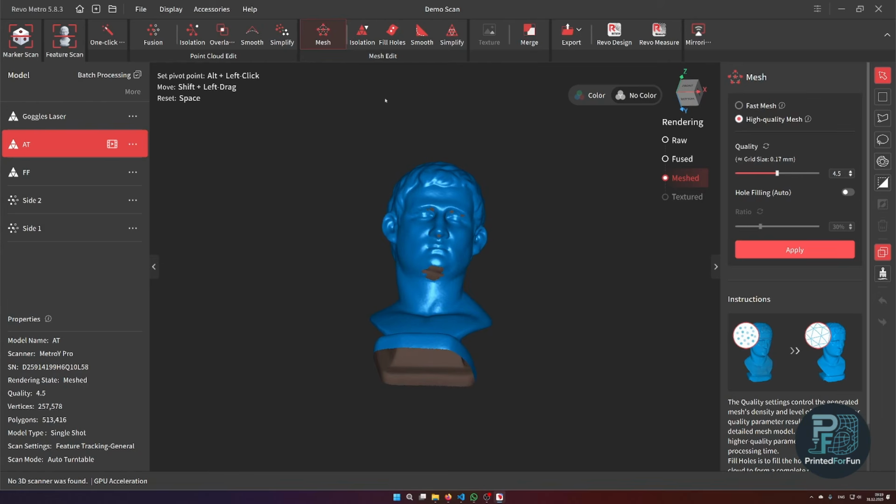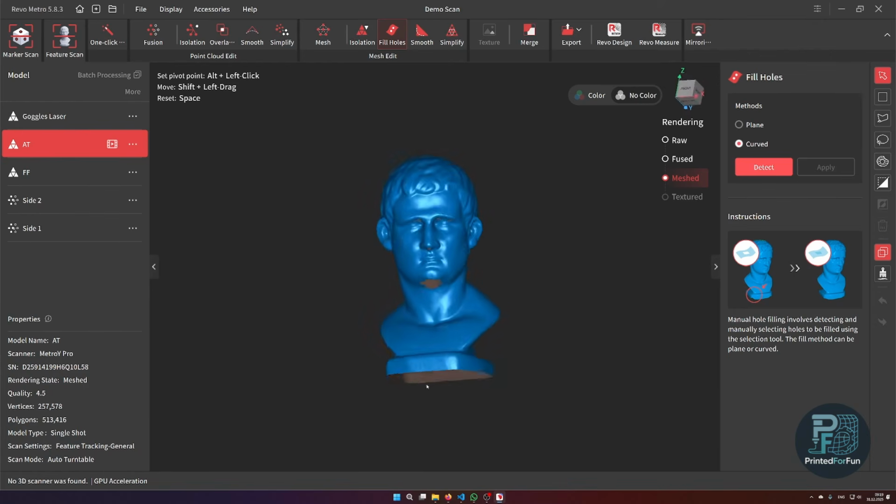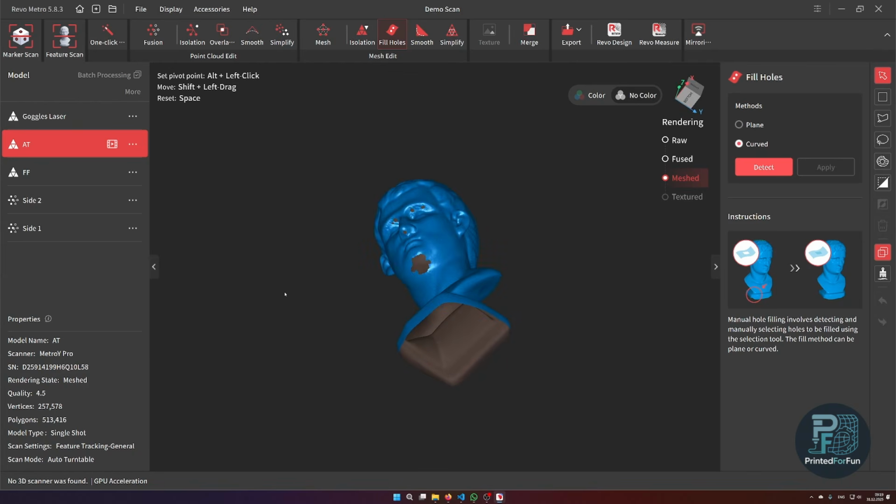Let's now go to hole filling. So I will fill these holes it got. Keep in mind the holes exist because I didn't scan the part fully, or I didn't tilt the turntable. But this will also be a quite nice demonstration.